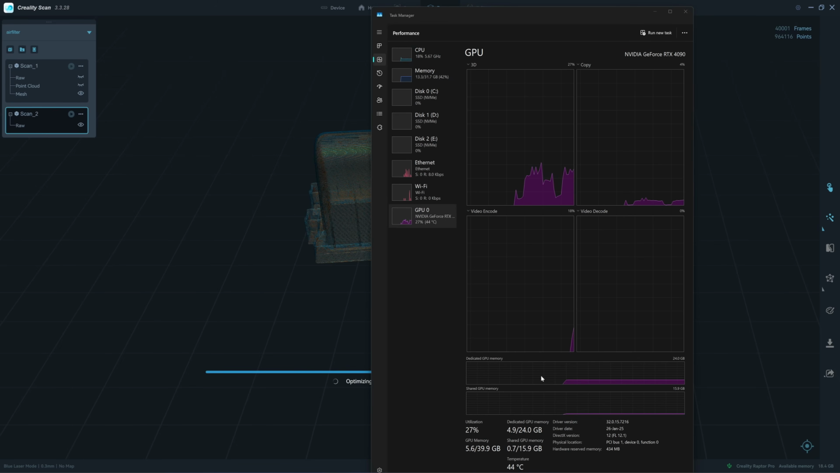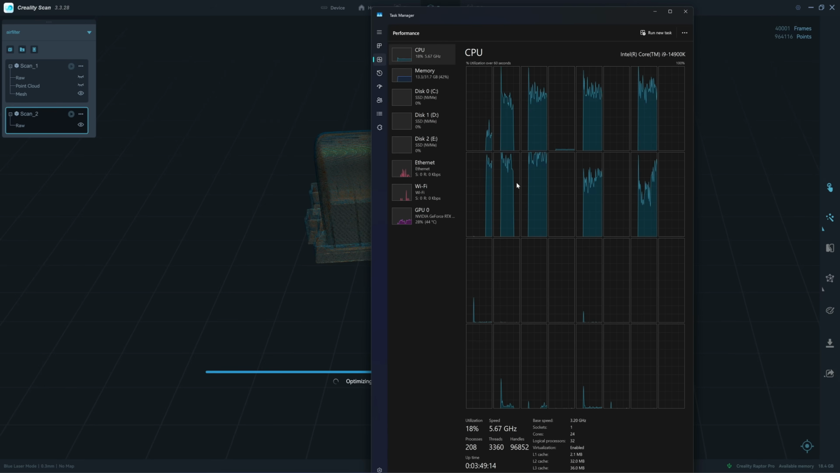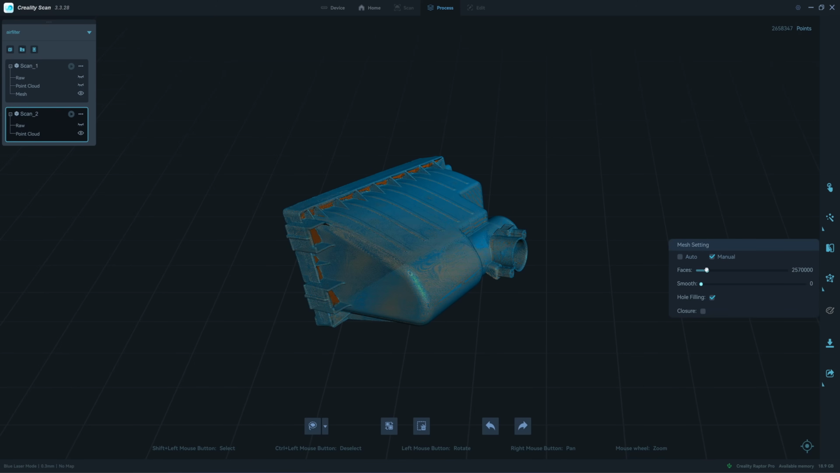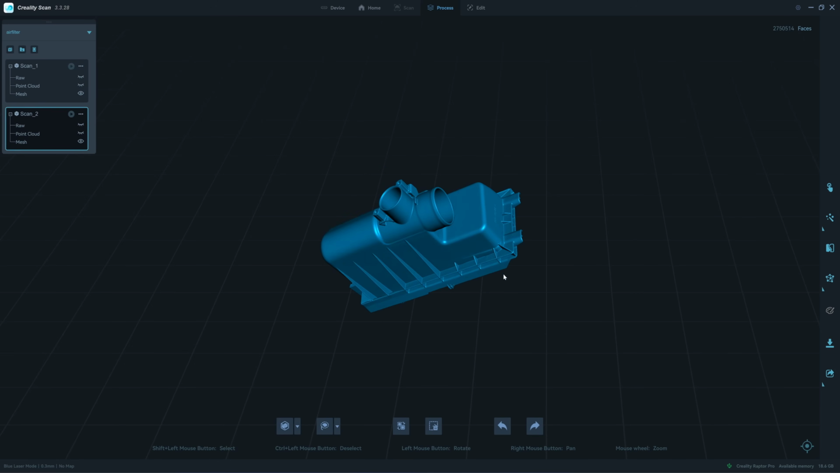And while optimizing the point cloud, we use both the CPU and the GPU. Not much of the GPU, but mostly it's the CPU. Okay, let's mesh the scan. 2.6 million. Okay, here's the result. We have 2.7 million meshes.